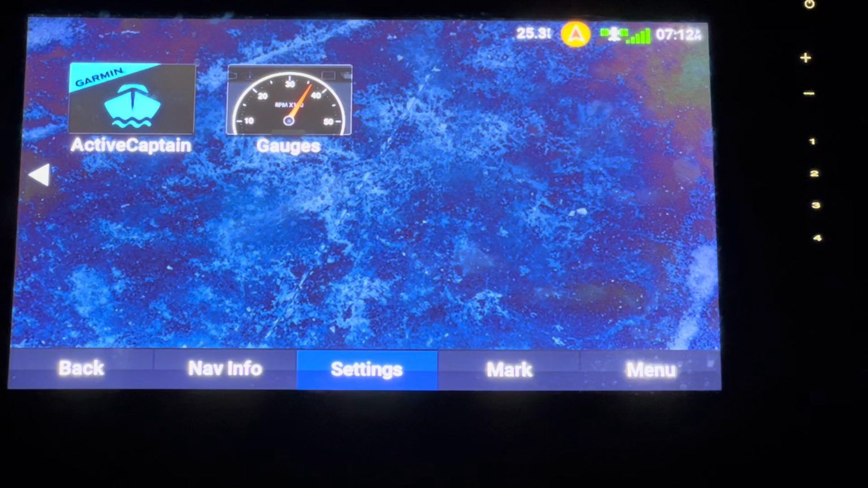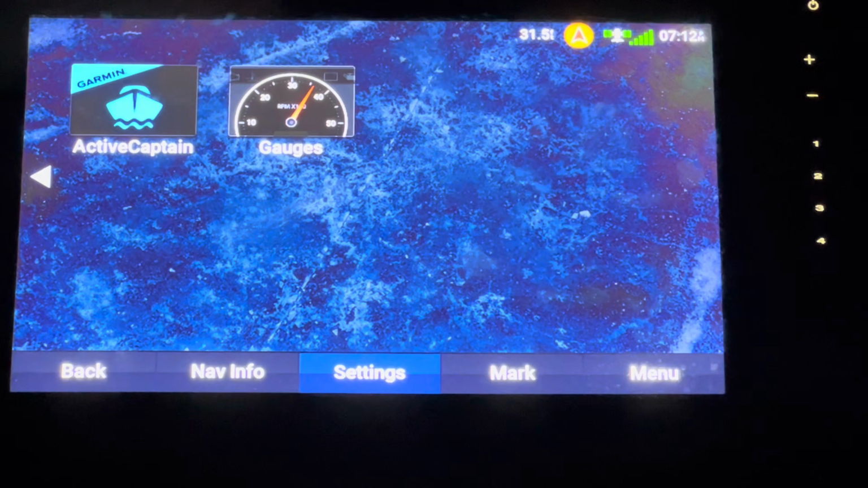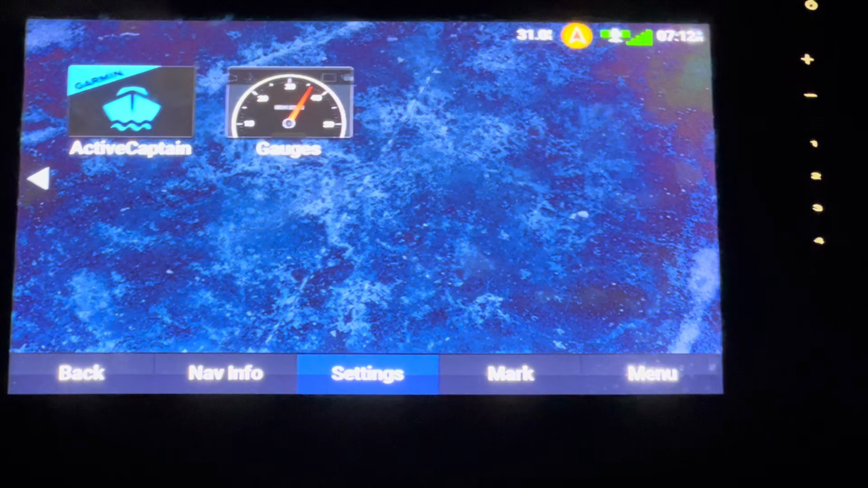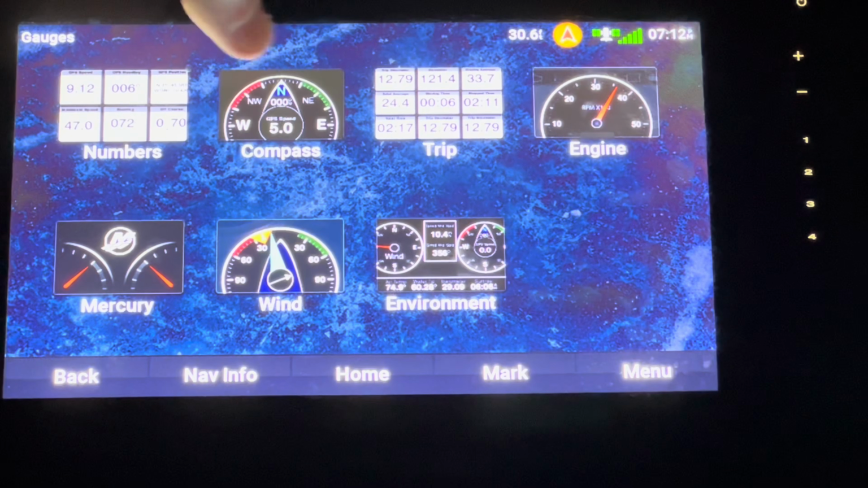That's one of my favorite features on this. Just keeping my phone away from me. You know, I don't like to have my phone out when I fish other than taking pictures. So that's a really nice feature. Just in case you ever have an emergency or something and you don't have your phone directly on you, you would see it on the fish finder. So that's really good. Gauges, pretty self-explanatory stuff here.